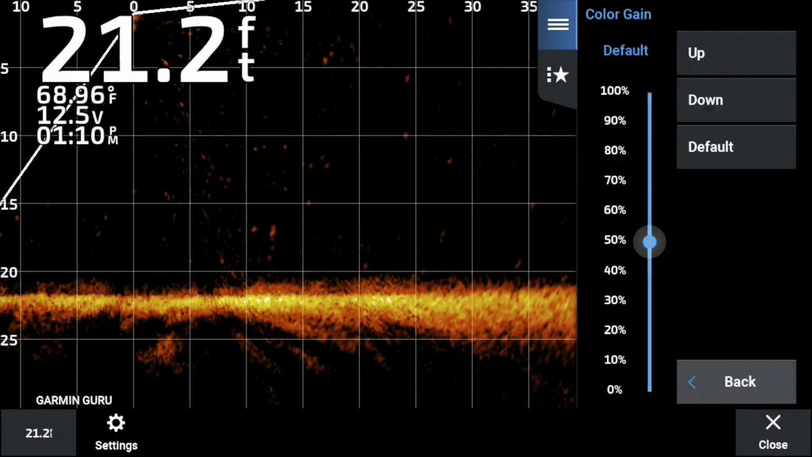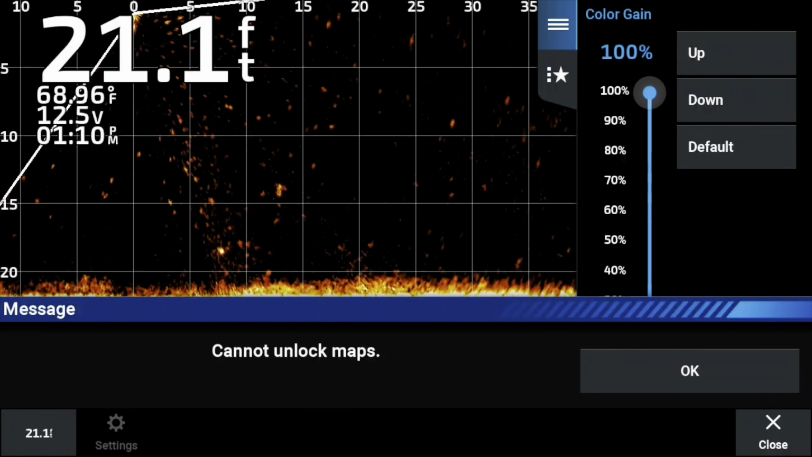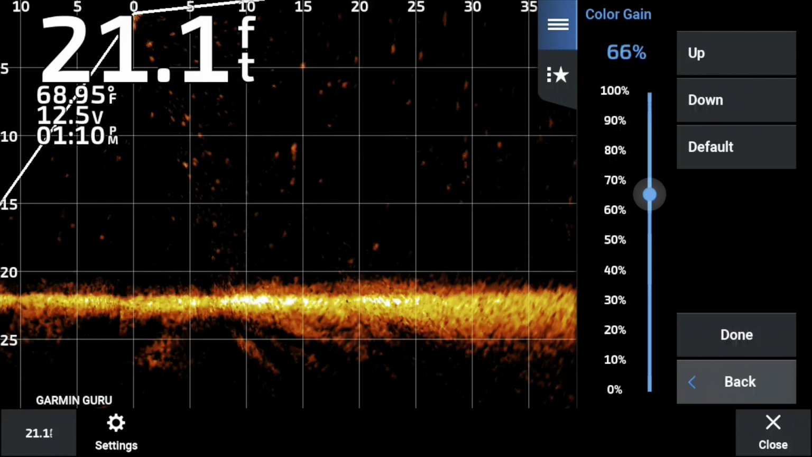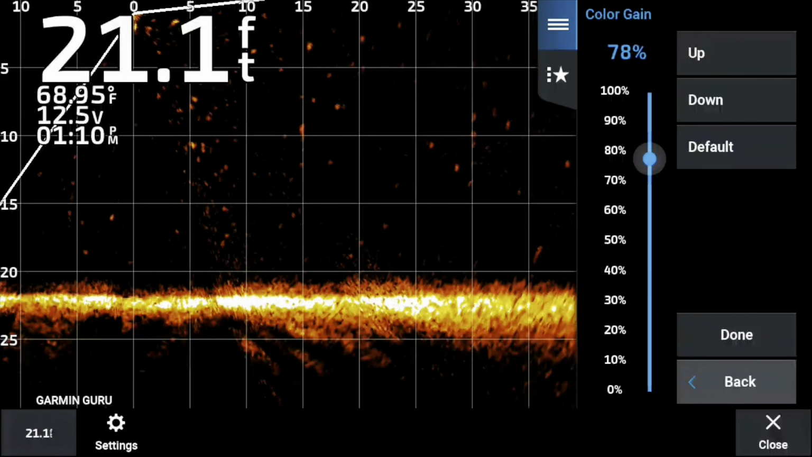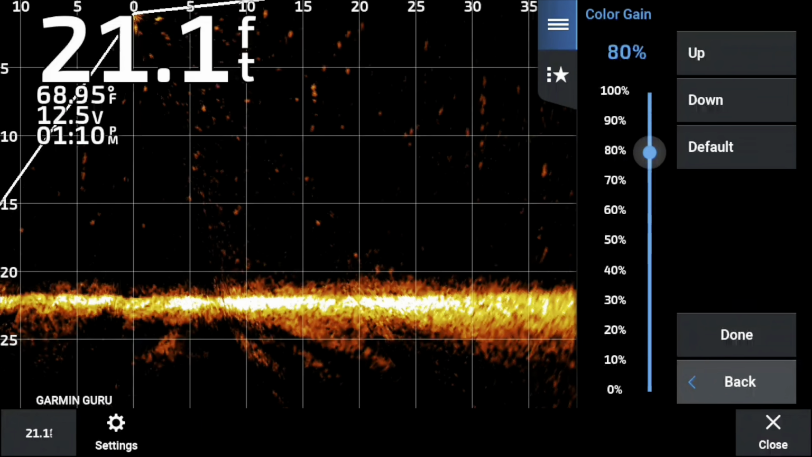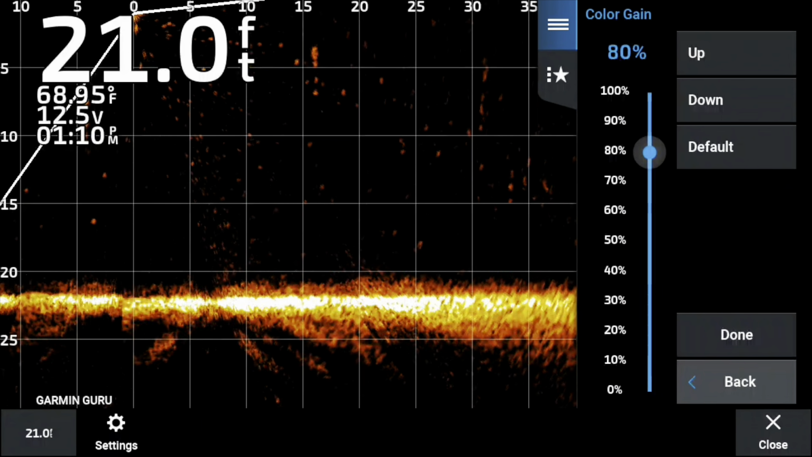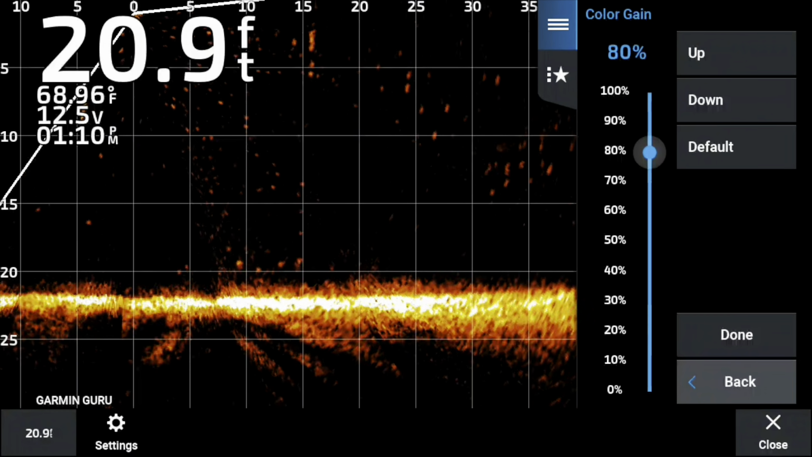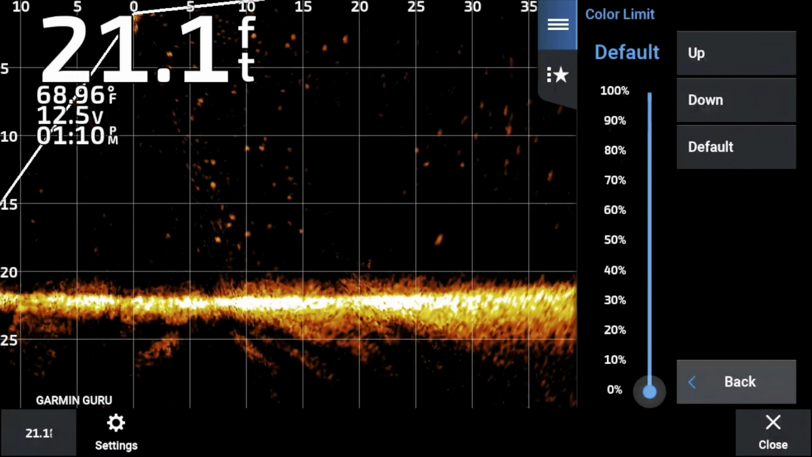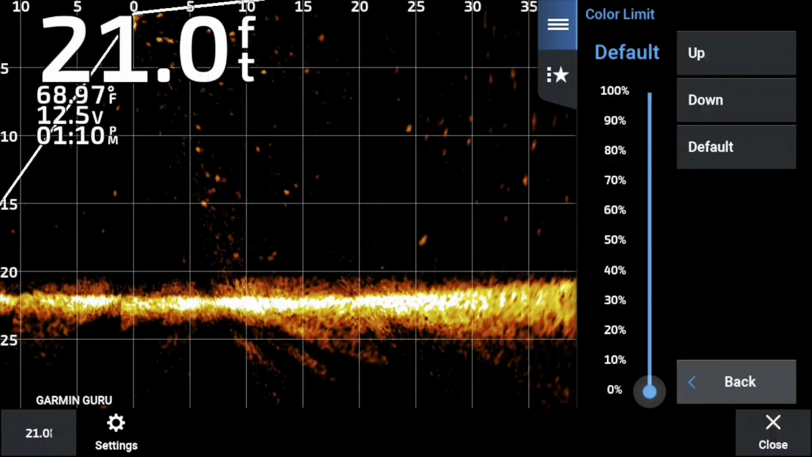Now, my color gain, I really like it between 80 to 100. I'm noticing with this new software update, it pops a little bit better, so I don't have to use as high of a color gain to make everything pop. Remember, the higher the color gain, which is essentially color brightness, the more some of the interference and objects in the water appear. You're seeing bubbles rise up off the bottom there that weren't there just a few moments ago.